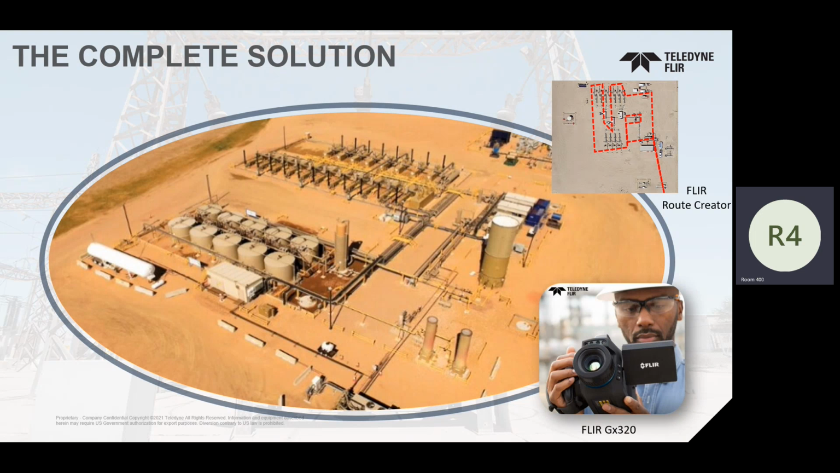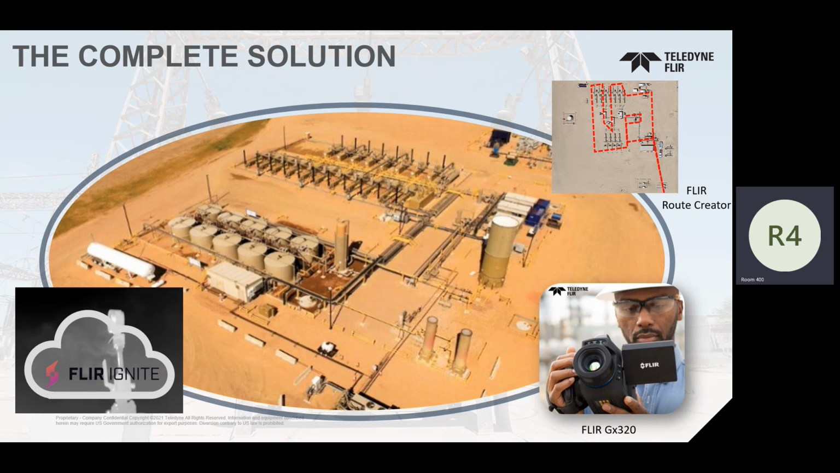Now we have the most unique and feature-rich optical gas imaging camera in the market. We have a cloud-based option with 1 gigabyte of free storage. You don't need to do anything. You don't have to pay a dime. One gigabyte of cloud storage, you can pull up and down as you see fit.